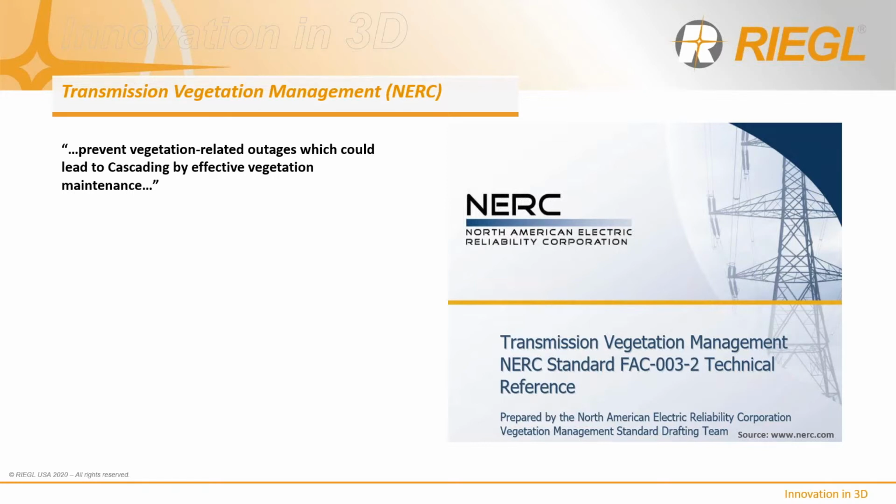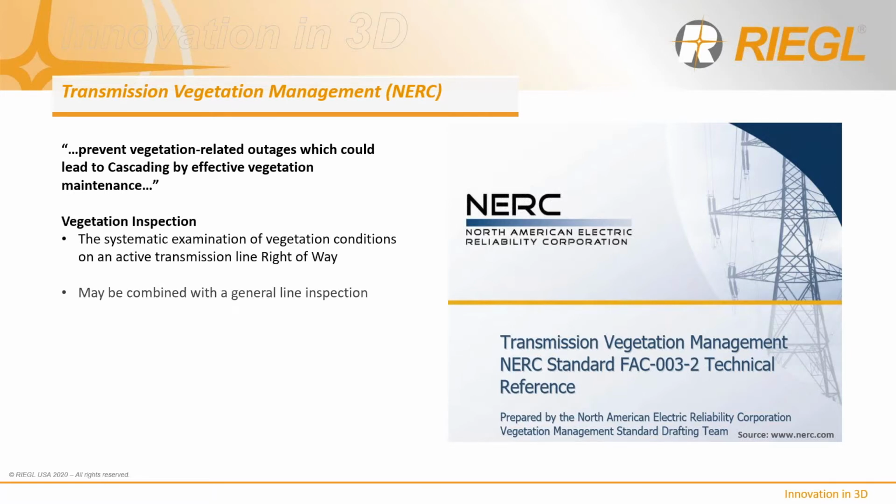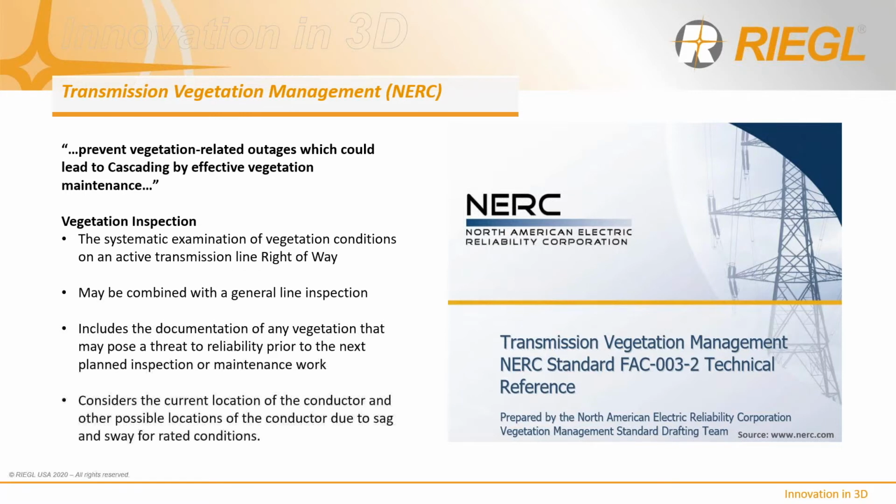To do so requires a systematic examination of vegetation conditions on the active transmission right-of-way, to identify and document existing and future hazards, modeling existing and predictive locations of conductors, whether it's due to sag and sway for rated conditions. In the past, much of this was done by sending field crews to traverse the right-of-ways, manually documenting and subsequently